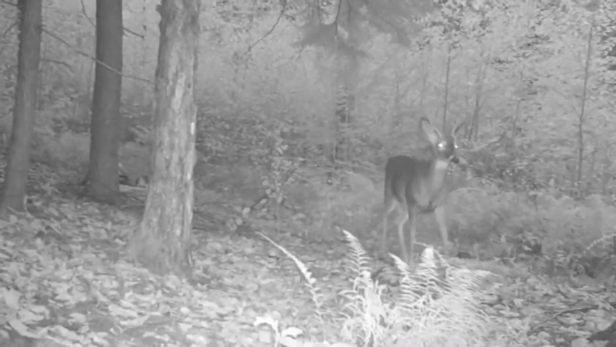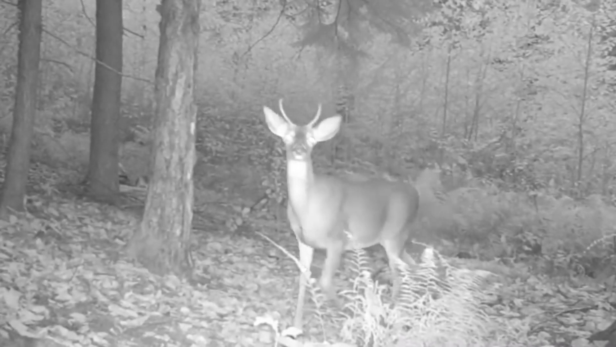To be honest, I'm not quite sure why this tiny little squirrel would want to attack the big old Bambi. If the deer gives him one kick, he'll find himself in Timbuktu.